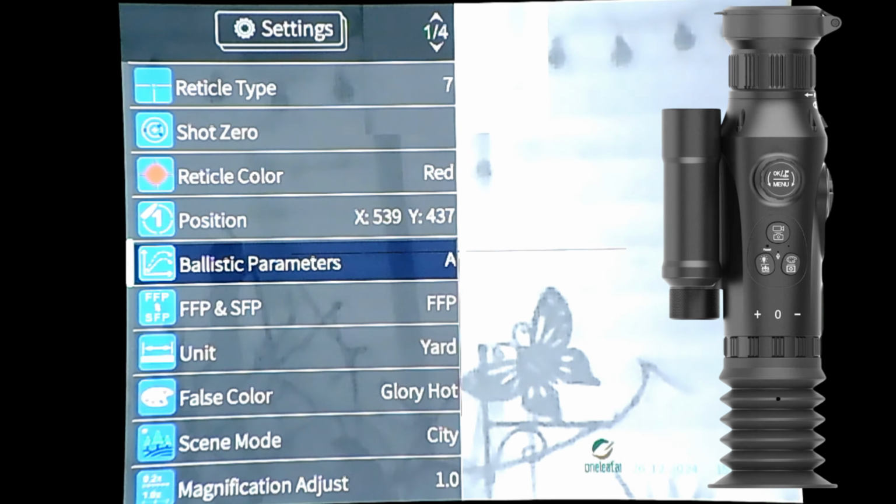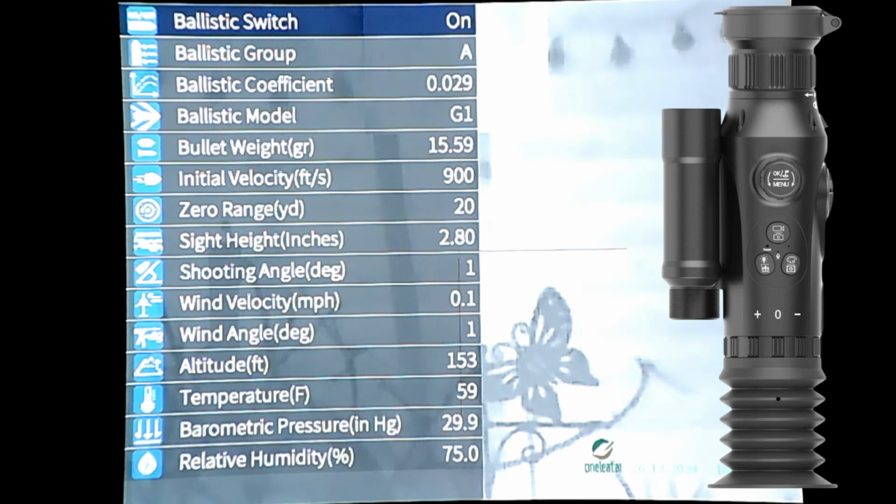Coming down, ballistic parameters. This is probably one of the most important things when you set the rifle up. So press on that, and you'll see all the different headings there. So you make sure the ballistic switch is set to 1. Your ballistic grouping is what rifle and pellet or slug combination you've got. So this is the first time I set it up, so it'll be A. Down from that, it's your coefficient of your bullet or pellet that you're firing.